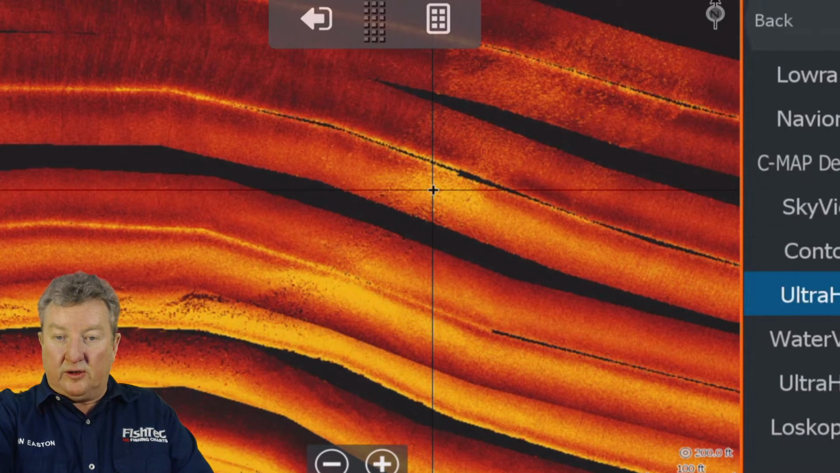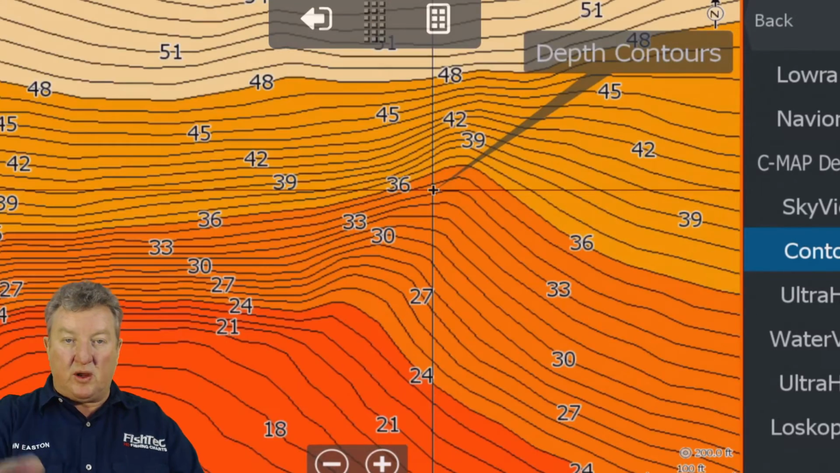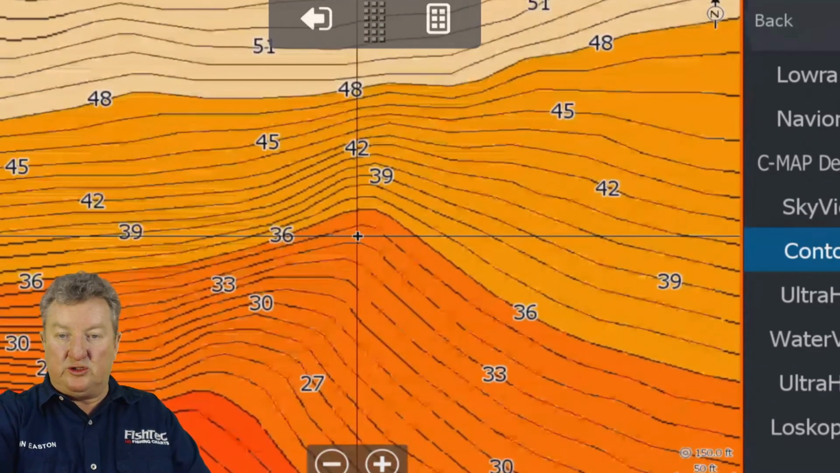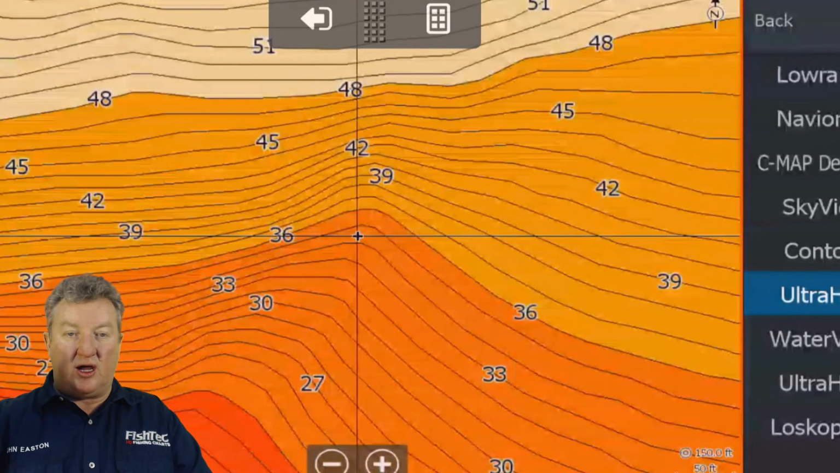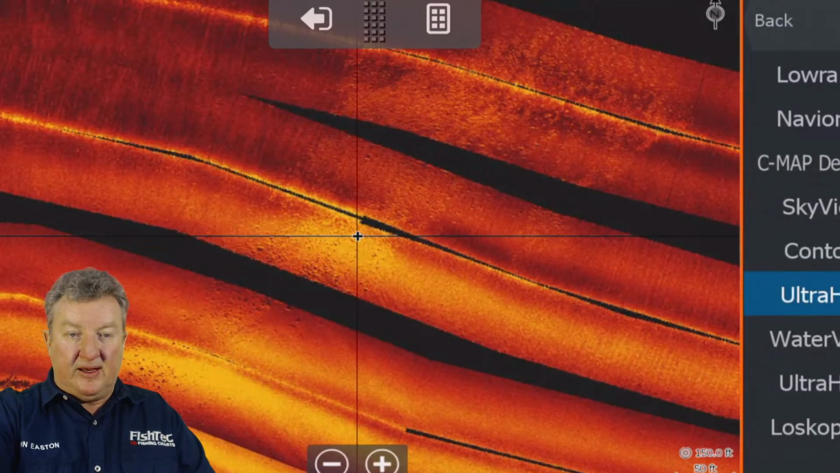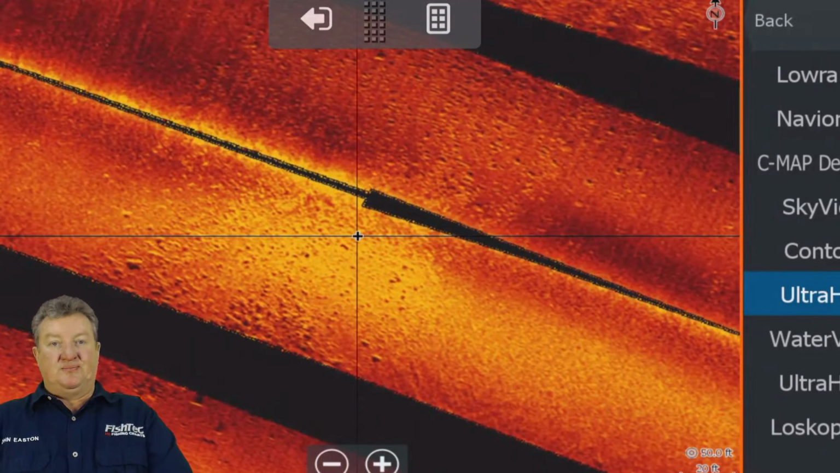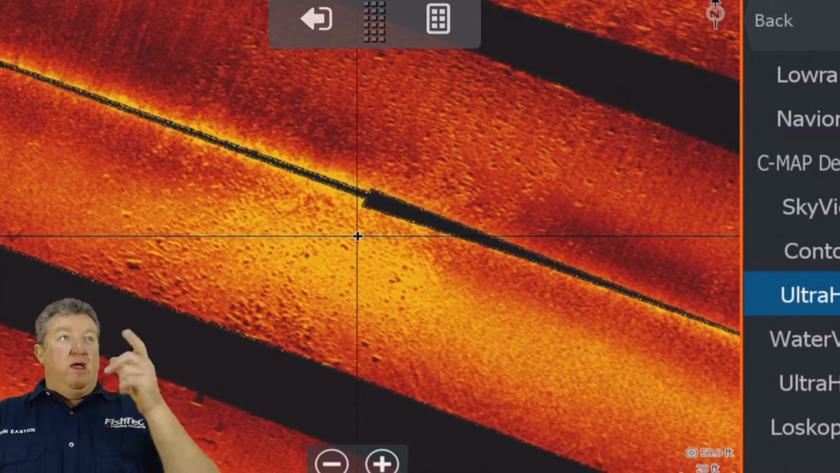Let's just have a quick look here. We're going to go back to the contours. Yes, we're on the right spot. But what is this here? What happens when we zoom in? Ultra HF, or ultra high frequency. Does this become any clearer? Can we see any more detail? Look at that detail, guys. That is what you want.